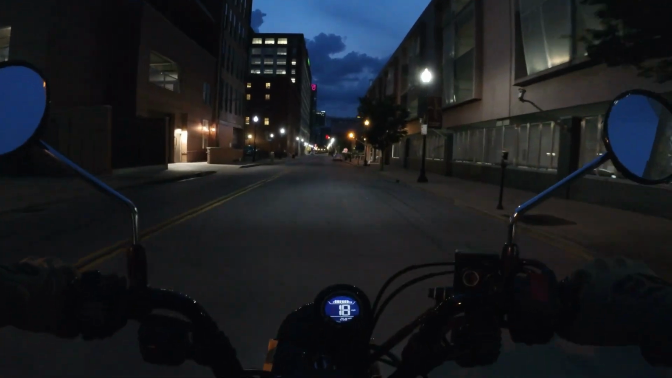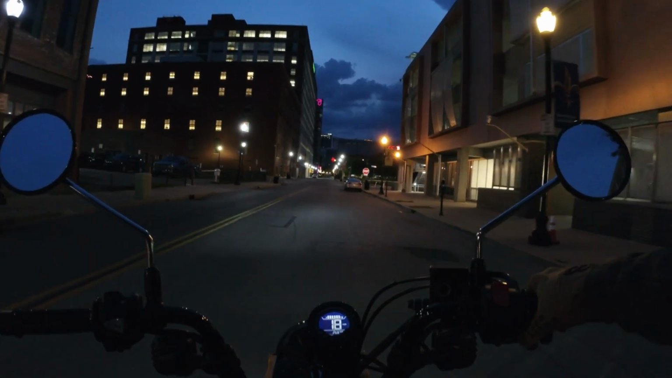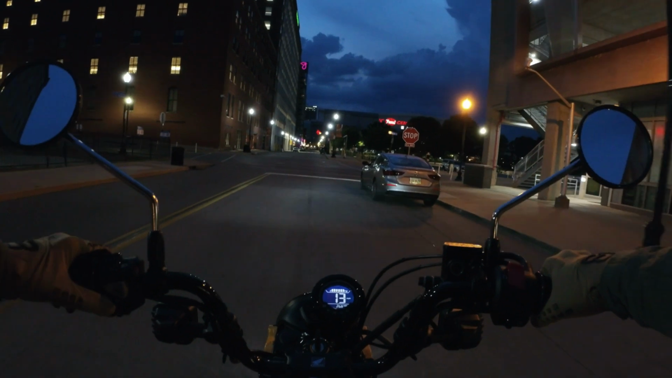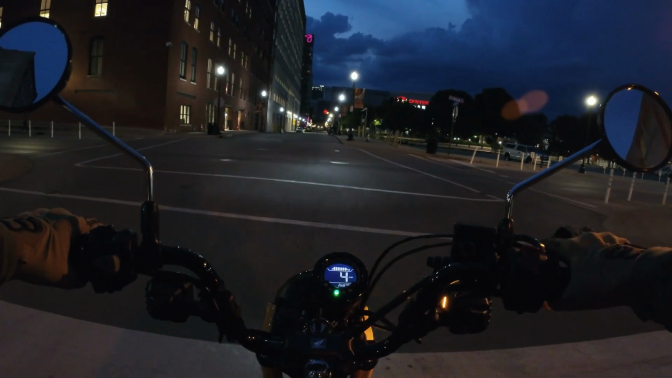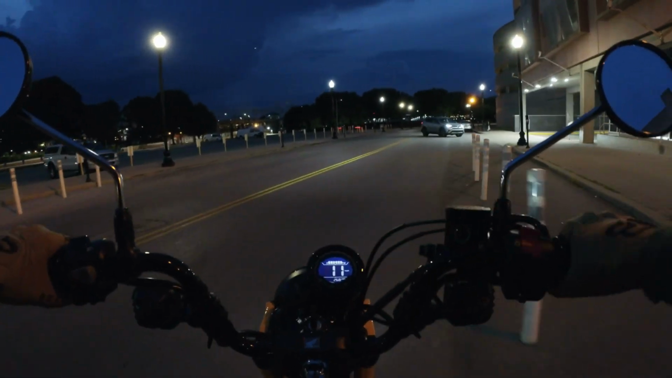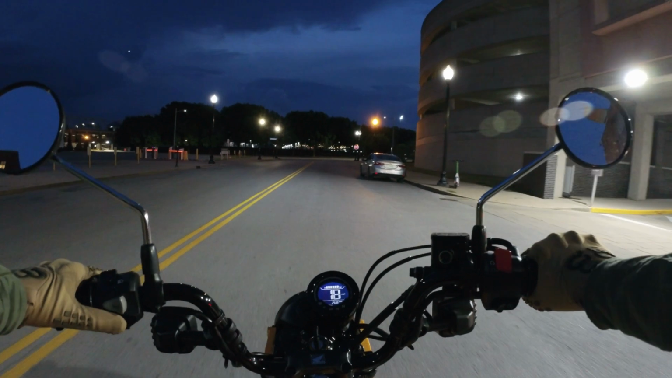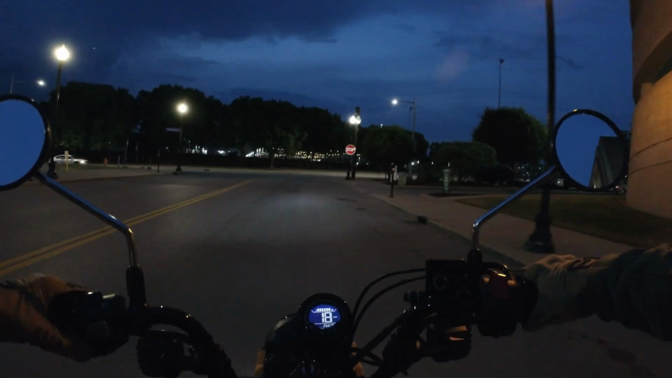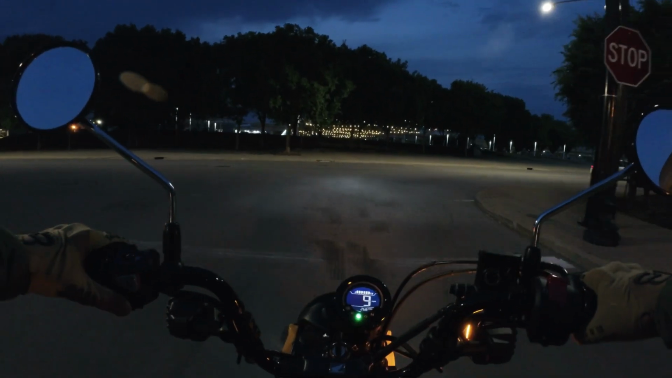Tonight I'll be taking this Honda Trail 125 out for a night ride. I know I've gone through some of these locations a few times because I'm in Louisville, Kentucky, so I'm trying not to go to the exact same spot every single time. But it's somewhat hard when I'm not wanting to go for a super long ride to get to new, interesting looking locations that I haven't been to before.